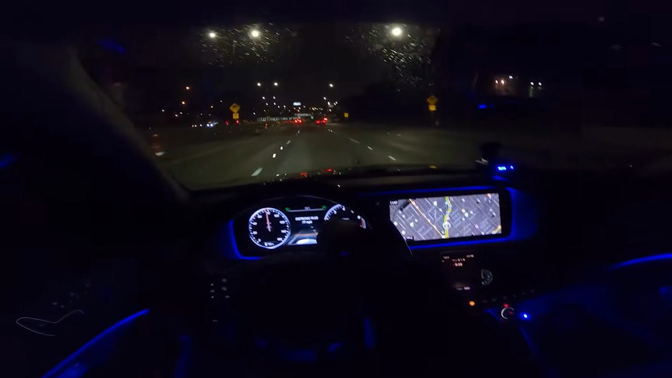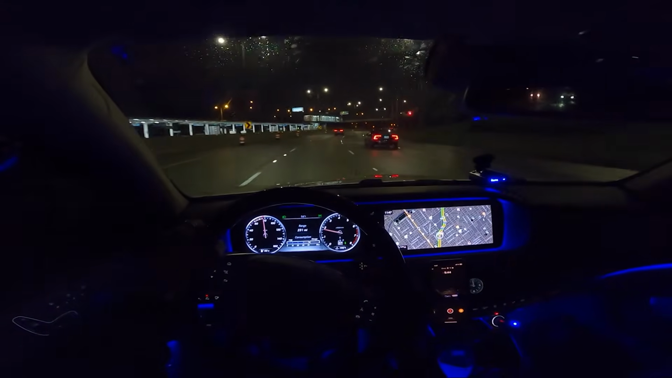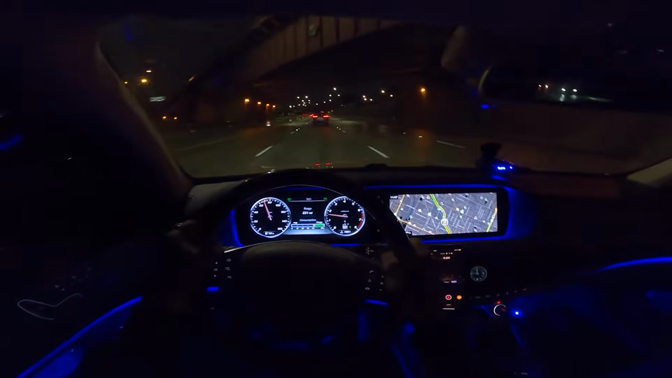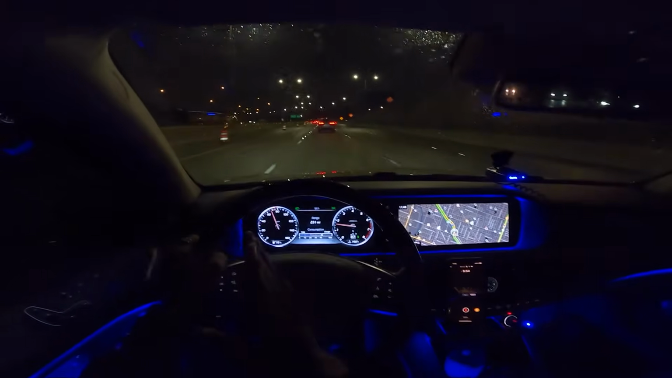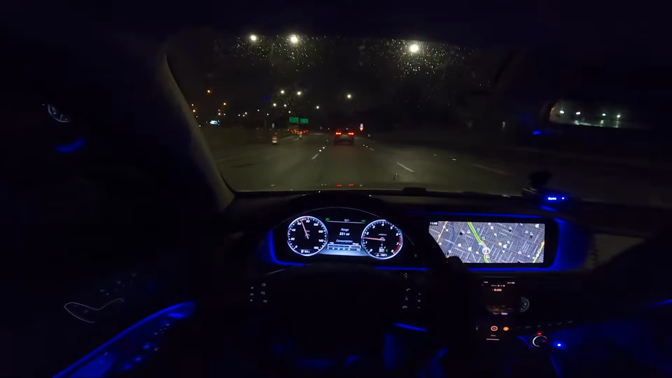So Distronic, as you can see, it senses the distance to the car in front of us, and it'll automatically brake for us. As you guys can see, it's sensing that car right there, and we're slowing down, and it's gonna keep it slowed down until that car moves out of the way, and then it'll speed back up to your desired speed.